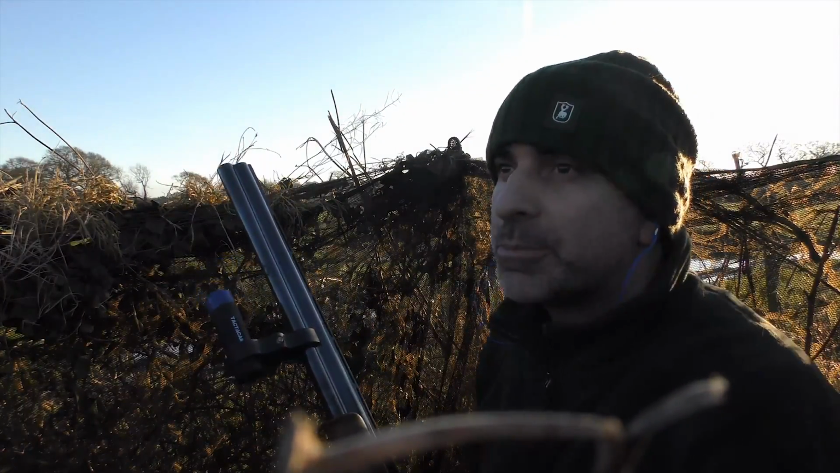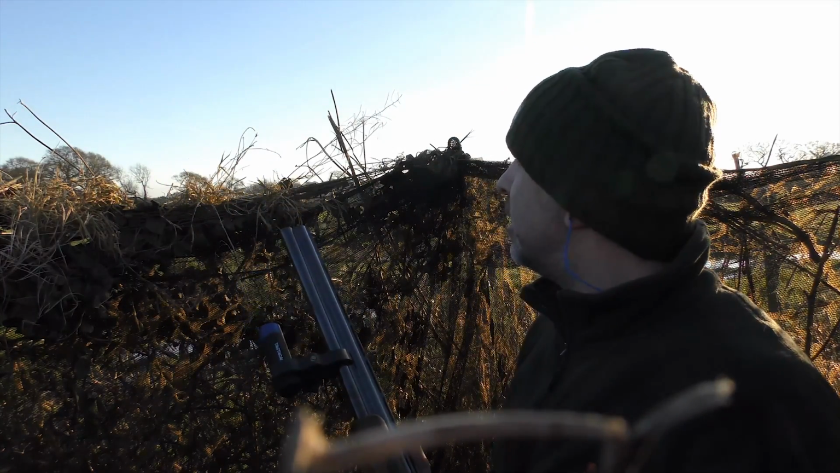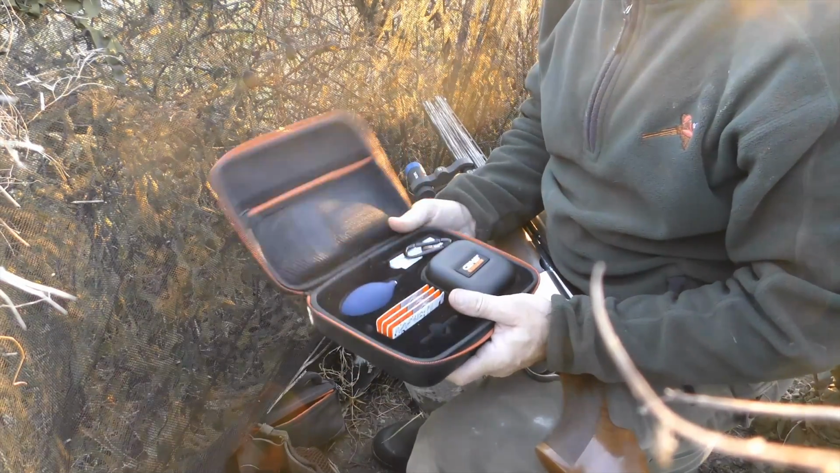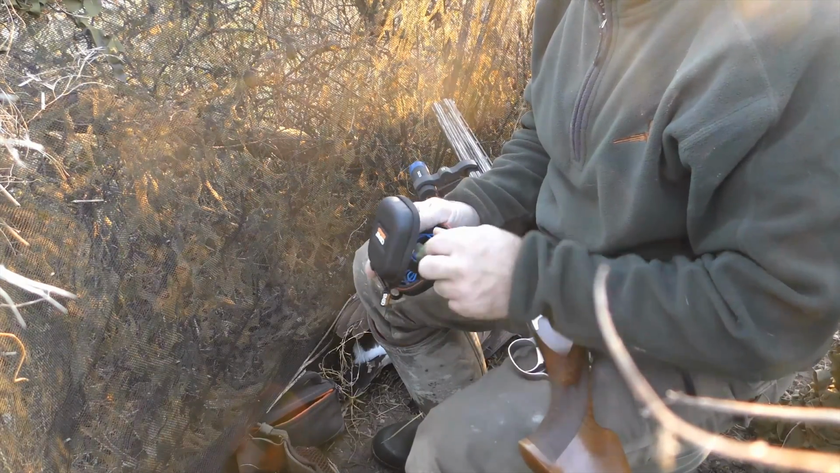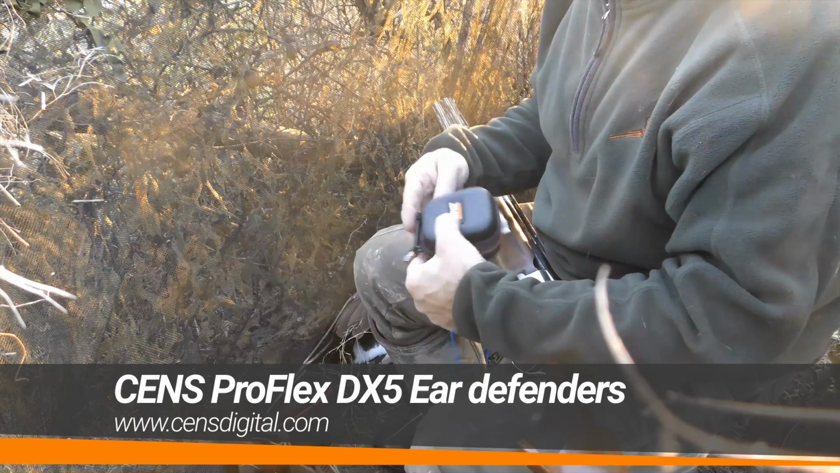So this morning I'm testing out a pair of the Sense earplugs, and I've got to say they're very comfortable, certainly work well. I've not really worn earplugs much before, I've always gone with electronic ear muffs, but these are certainly a lot more comfortable.